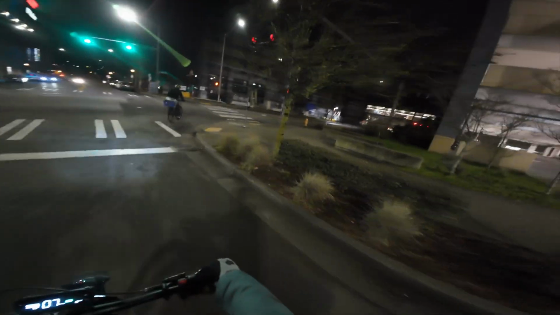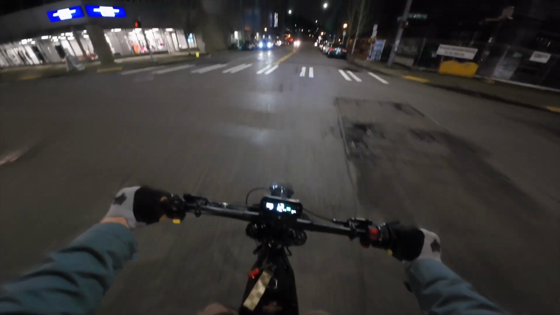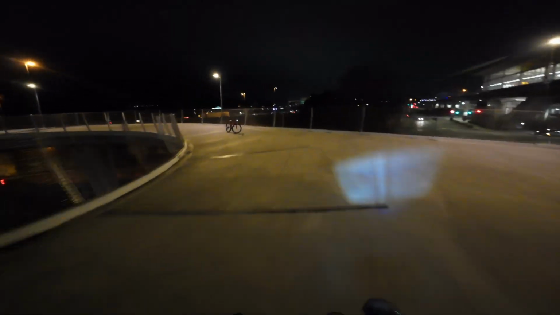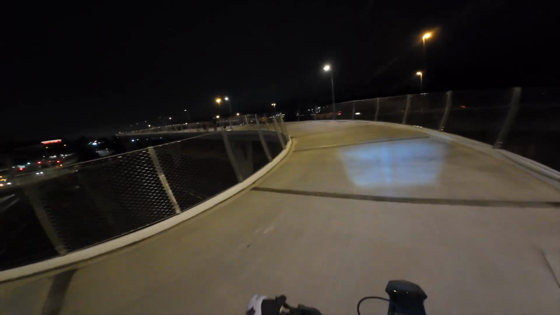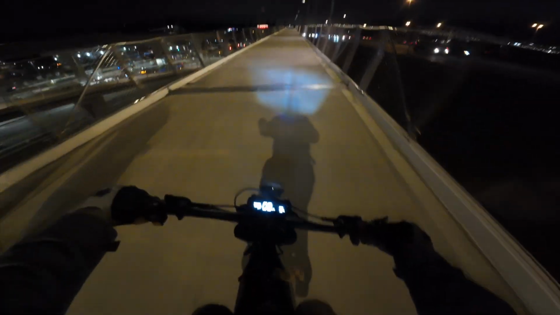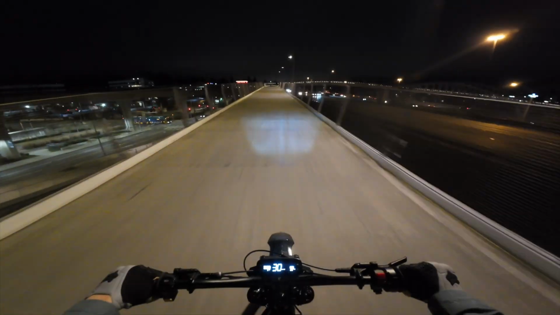Alright, the next thing I want to check out is a little walkway that cuts through a bit of forest. To get to it, we will need to cross the highway, so let's go to the bridge. Oh, what is this? Oh yeah, they've got 2 bikes. So we're gonna cross this bridge, and we'll be there.